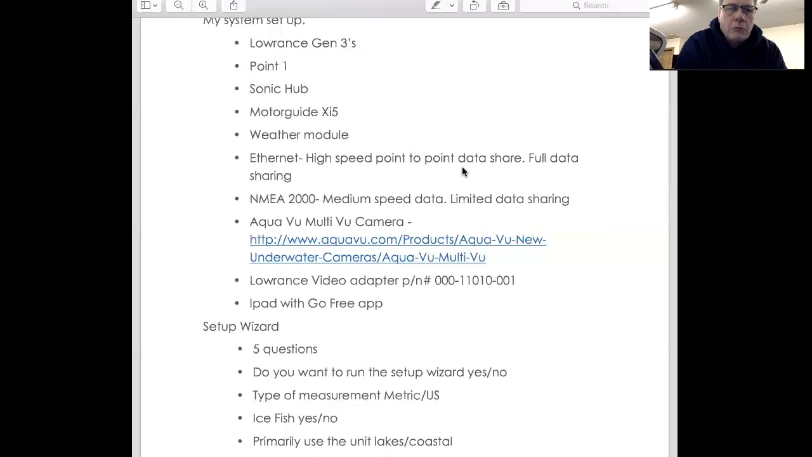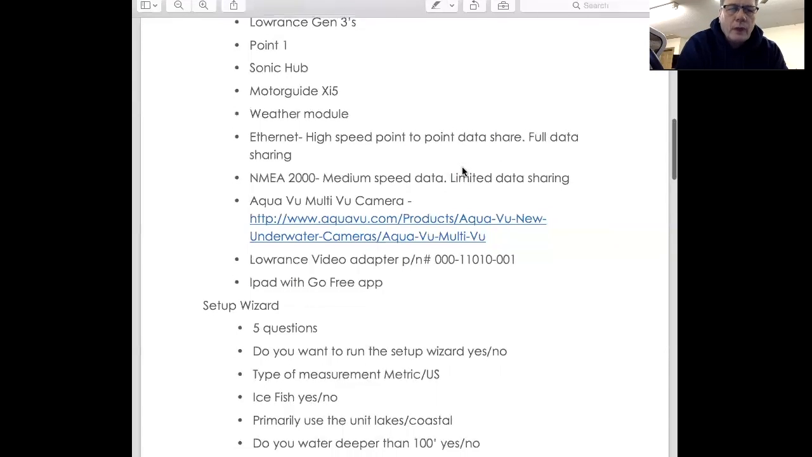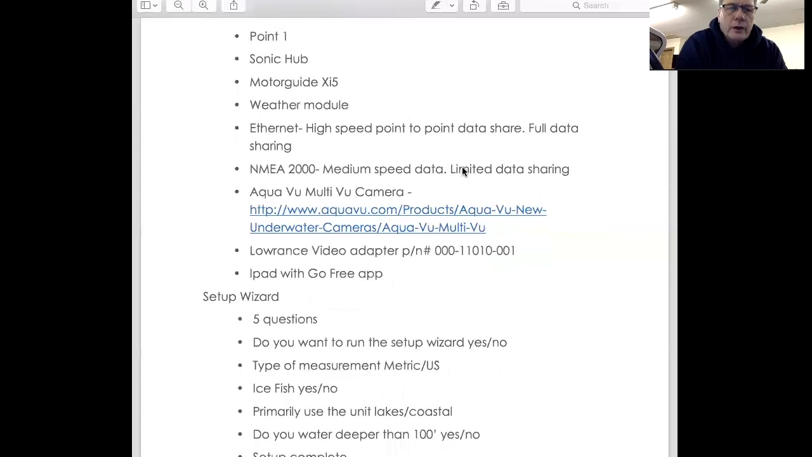Basically, it has a camera out, be able to network a camera into it. So anyway, pretty cool deal. I'll show you that. And the other thing I got going on here is this is all being sent from my Sonar via Wi-Fi to my iPad. And then I got the Go Free app on my iPad. Pretty cool deal. If you got an iPad or a tablet, get the Go Free app on there.